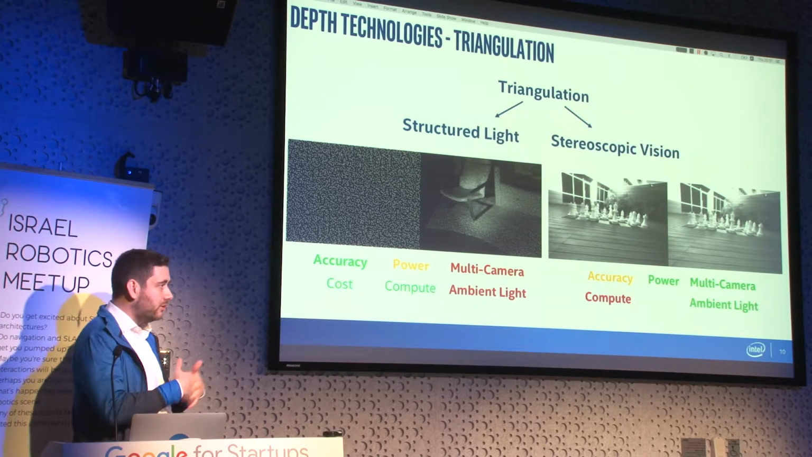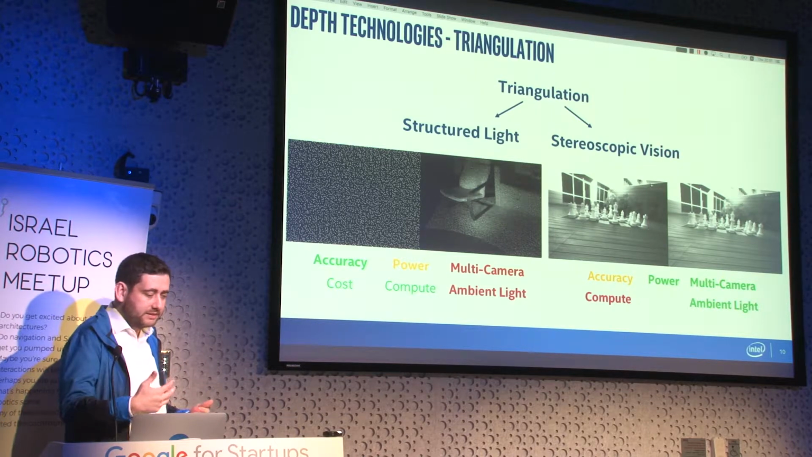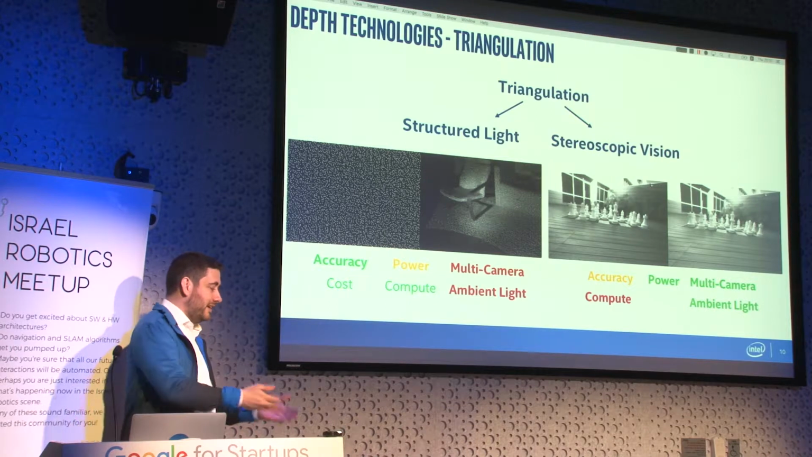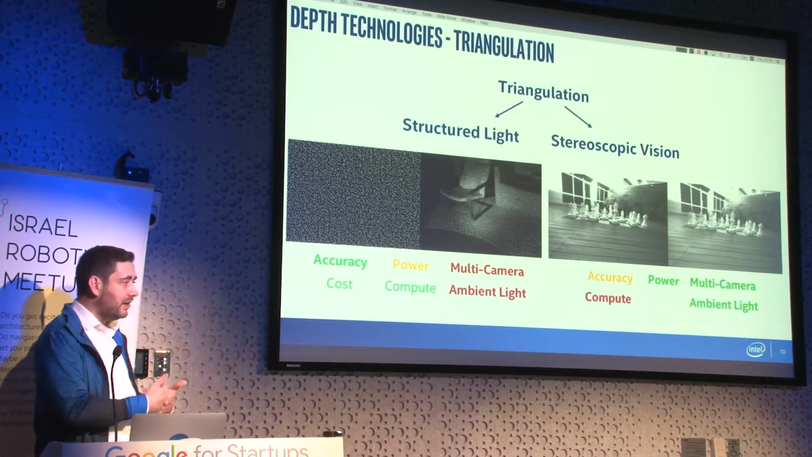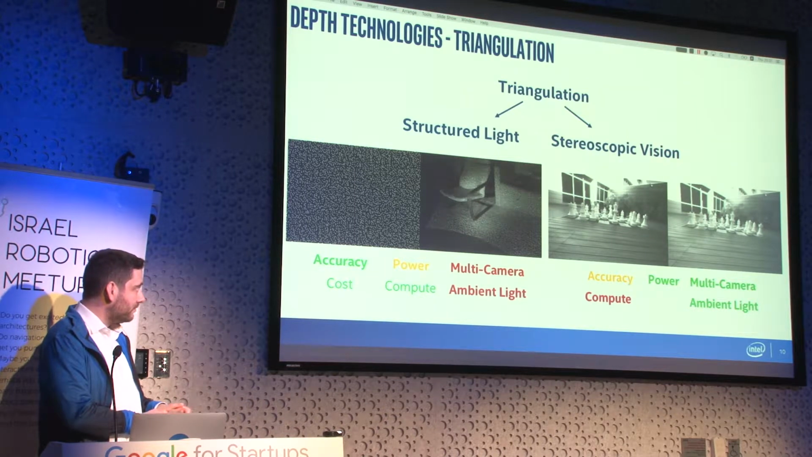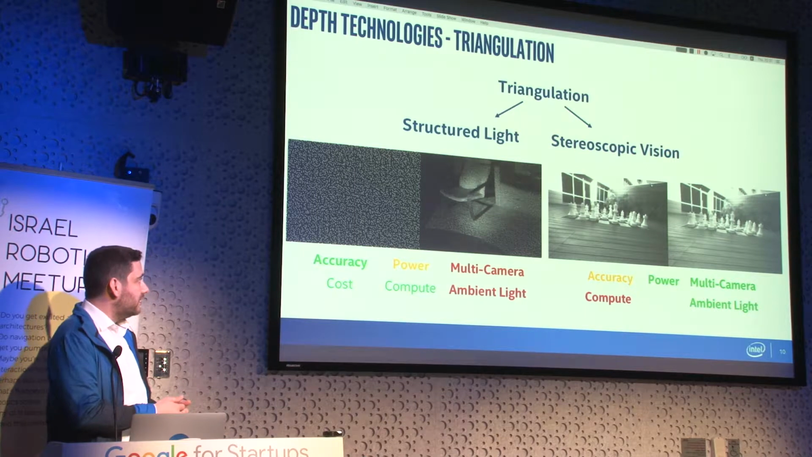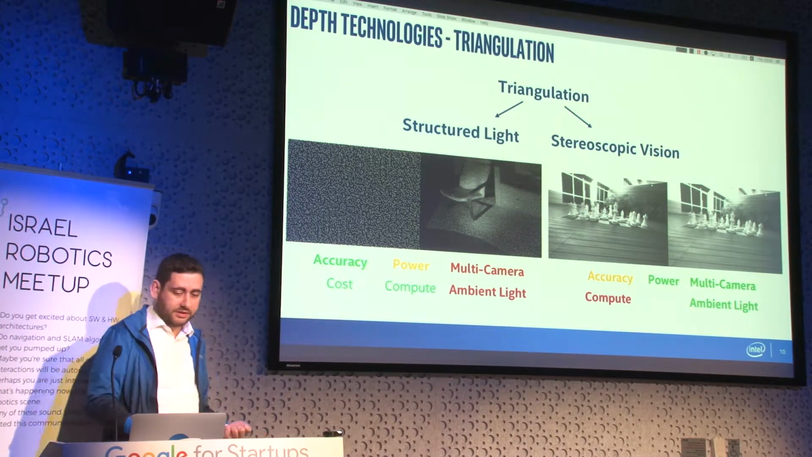So you can take it outdoor and it will work great. Accuracy depends on what you see and if the scene has a sufficient amount of interesting features. But it also depends on how well your algorithm can identify and match these features.